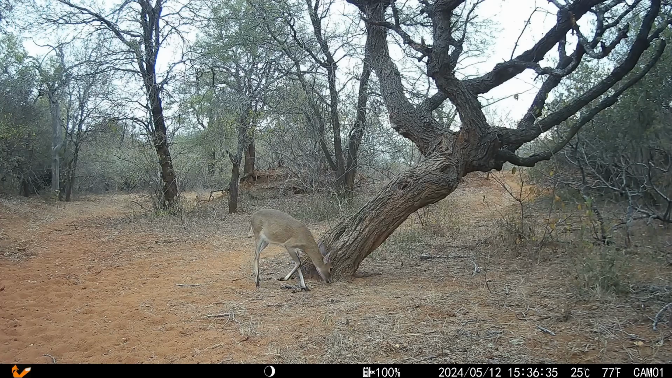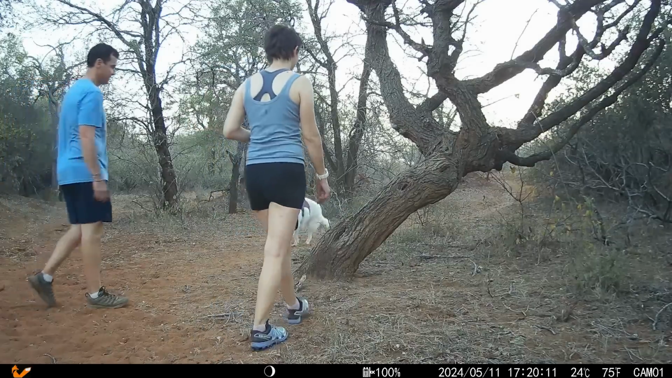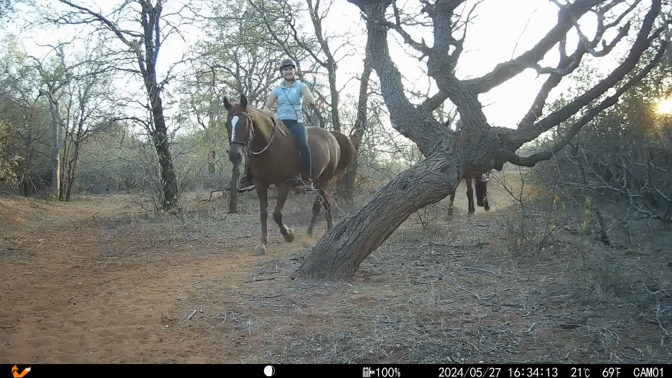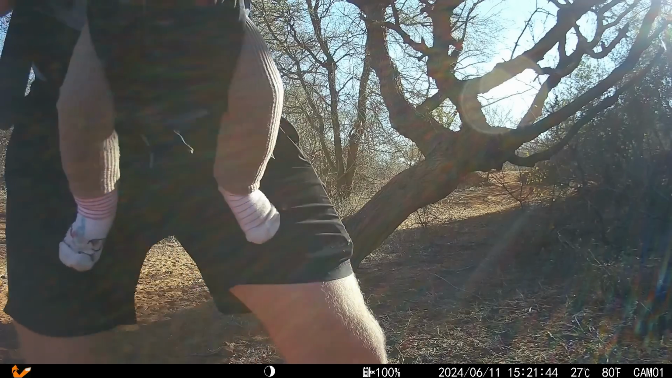Every morning after a leopard had walked past, the resident common duiker would nervously sniff the area. And it's crazy to think that the same path also gets used by the estate residents. But if you ask me, that's what makes this place so special.